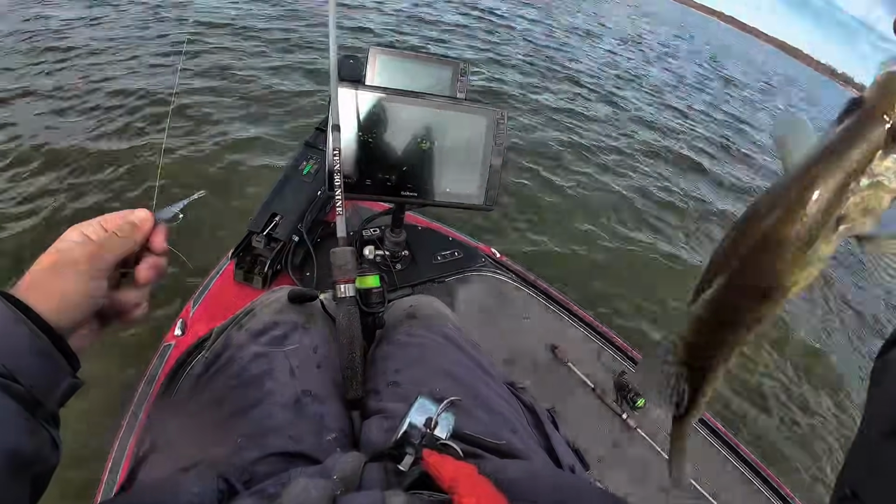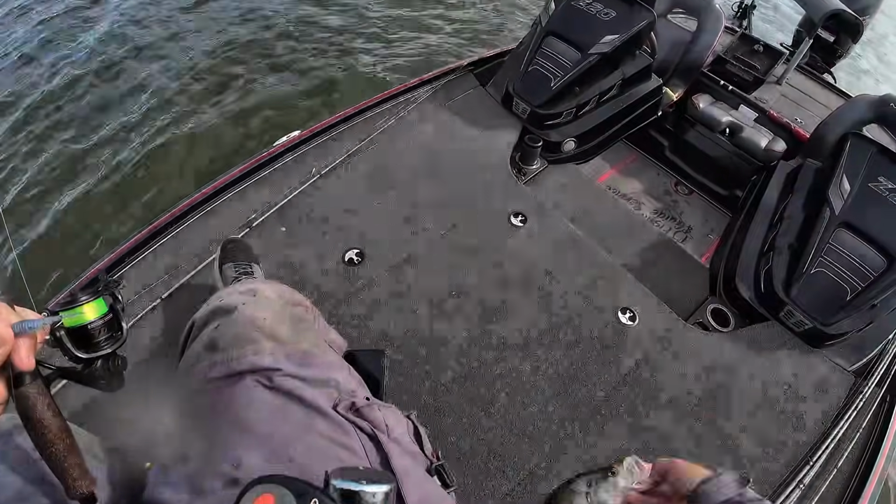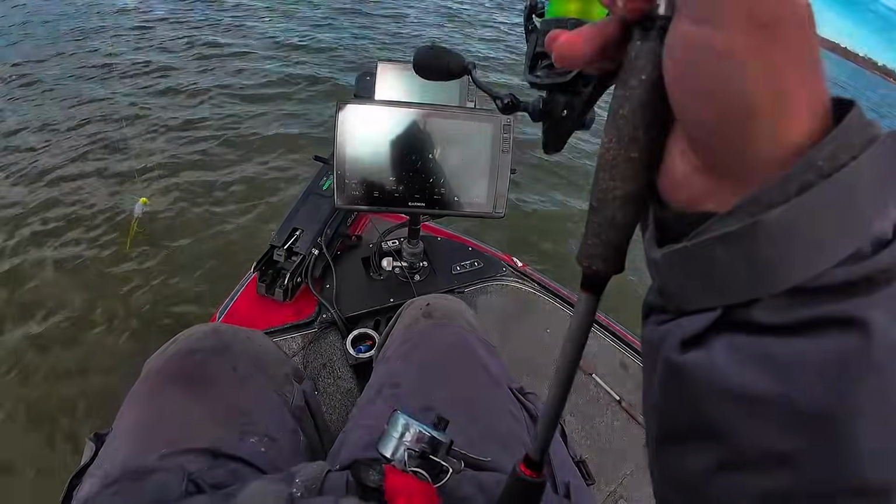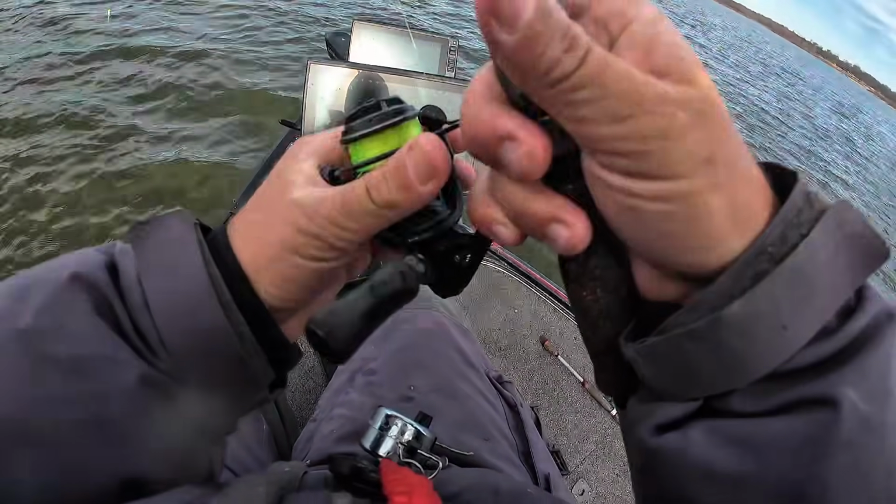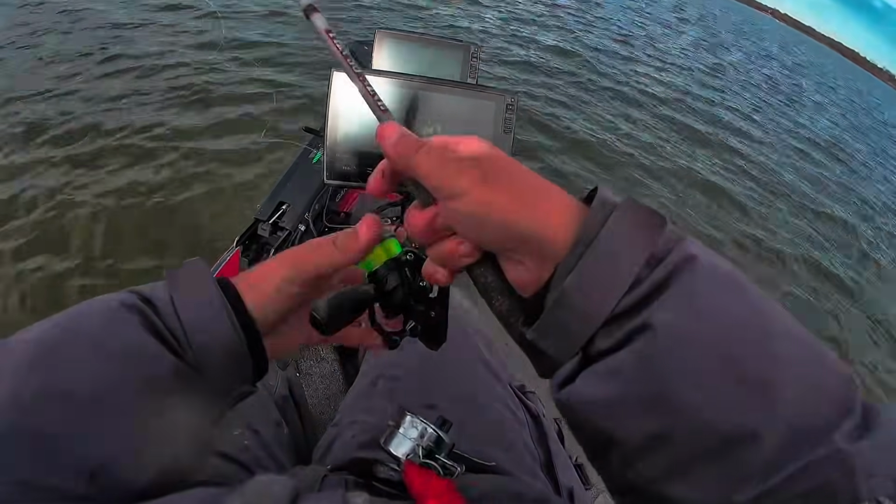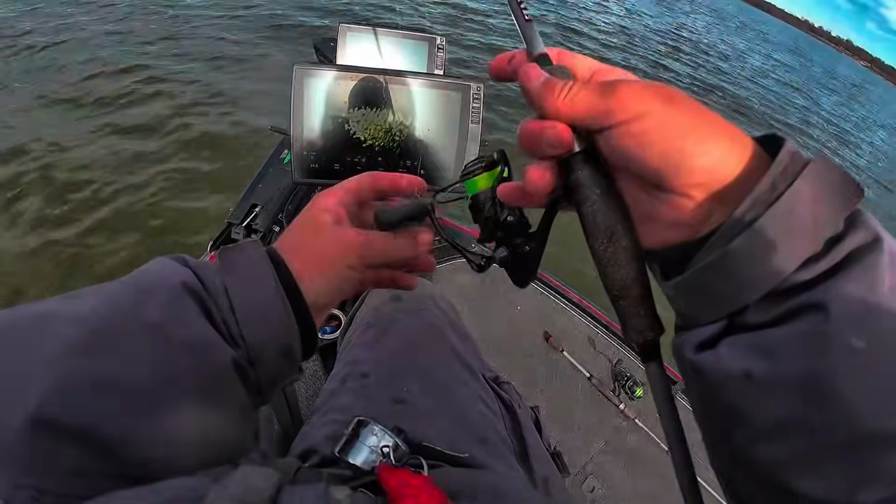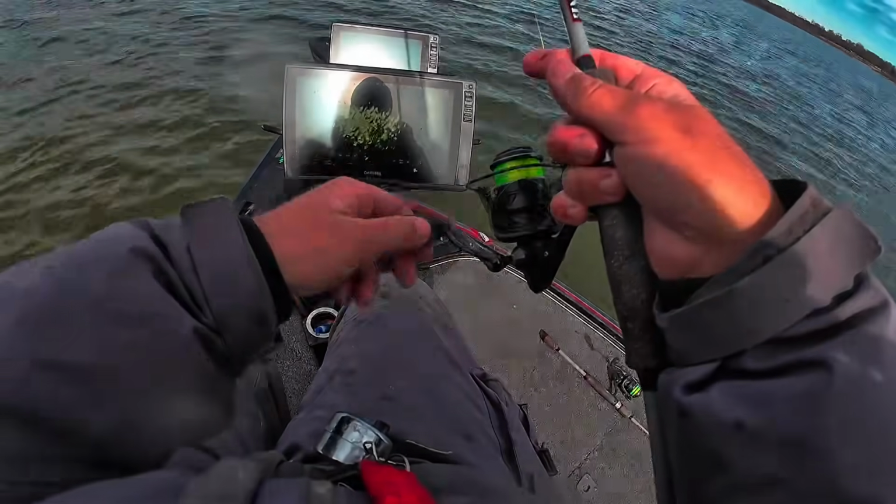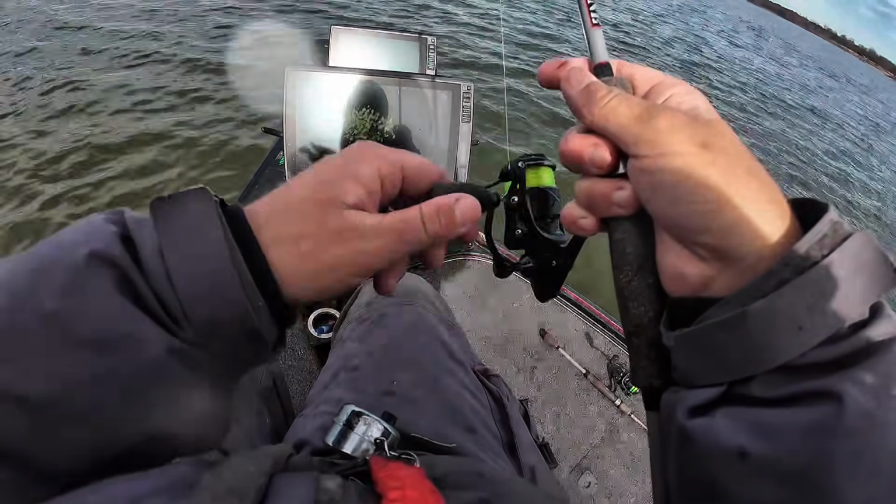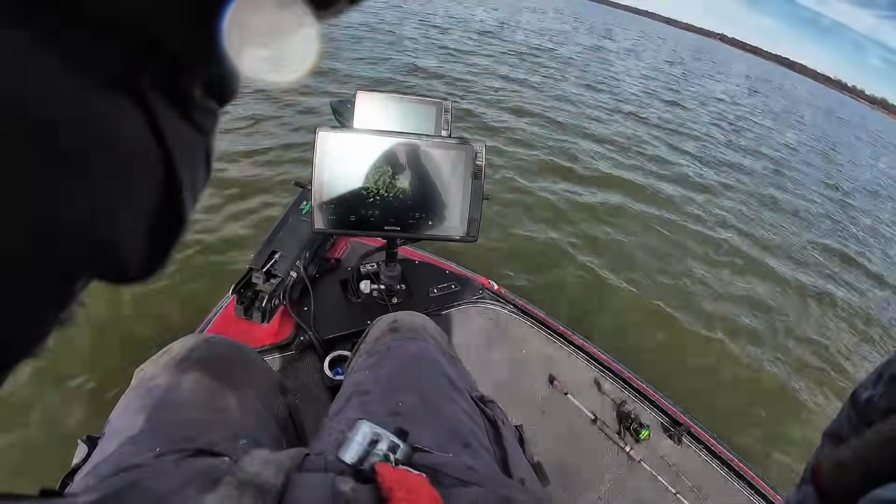Looks like my 2-jig idea worked pretty good. Working just how I wanted it to. Big jig fall and letting that little one pendulum behind it. Seems to be working pretty good, I'd say. That one thumped it. That feels good. Yeah, buddy.